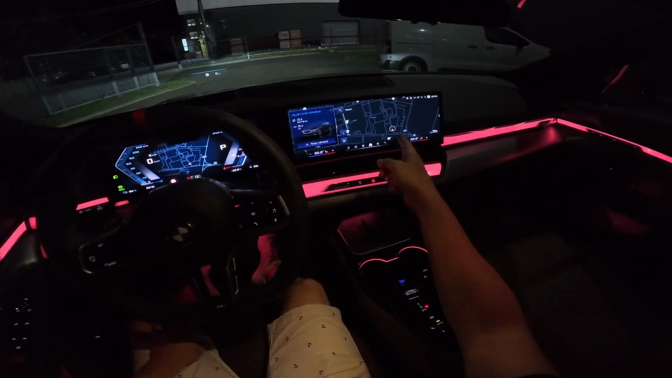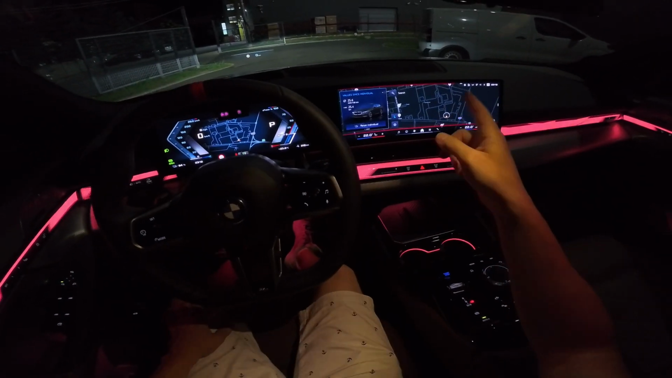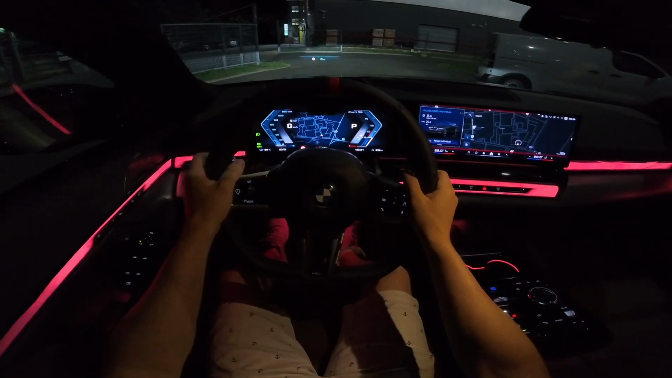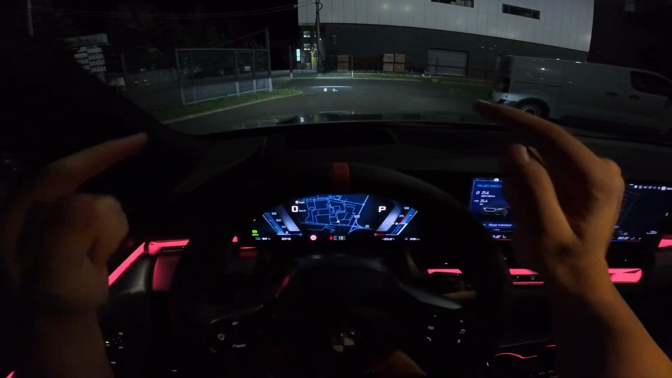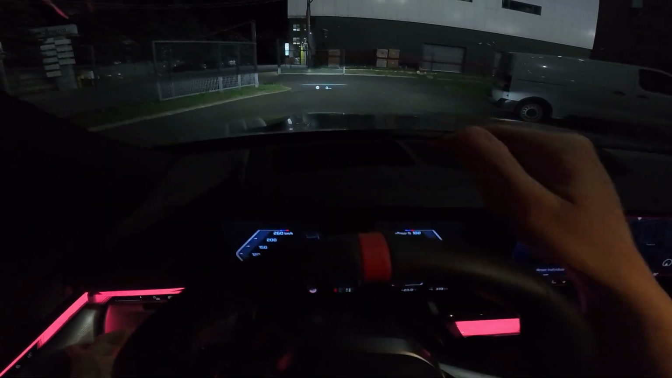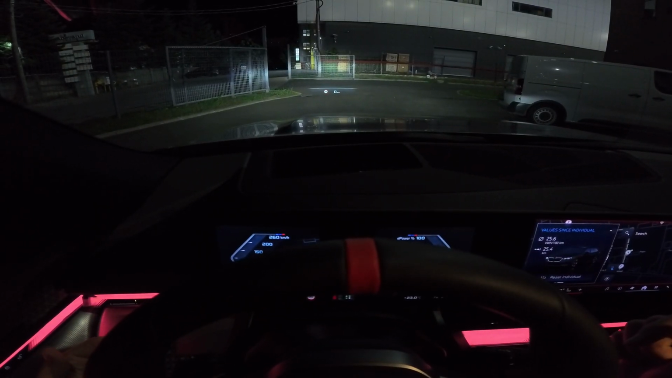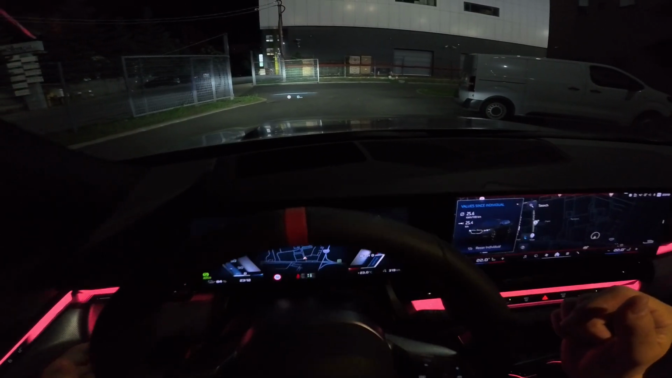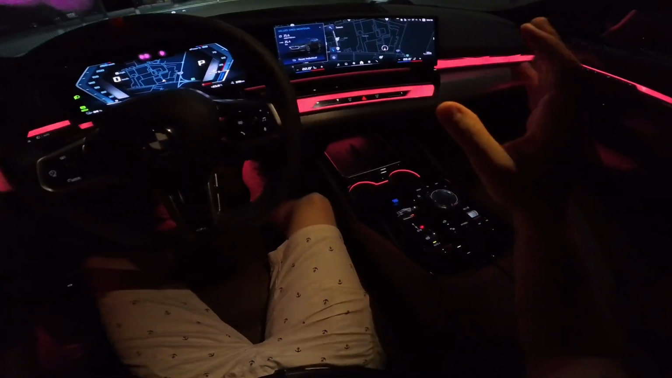I want to tell you that we have a 14.9 inch multimedia screen, curved screen. They look fantastic, really nice place right here. Head-up display directly on the windshield, one of the best head-up displays. This is the low beam, this is the high beam. This is the way it looks. I will try to go on a darker street so you can see a little bit better the way it looks, but it's really good.